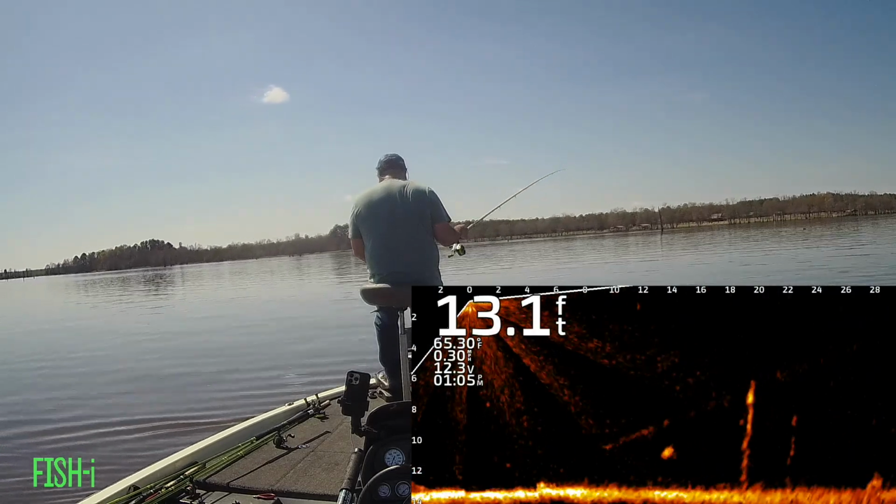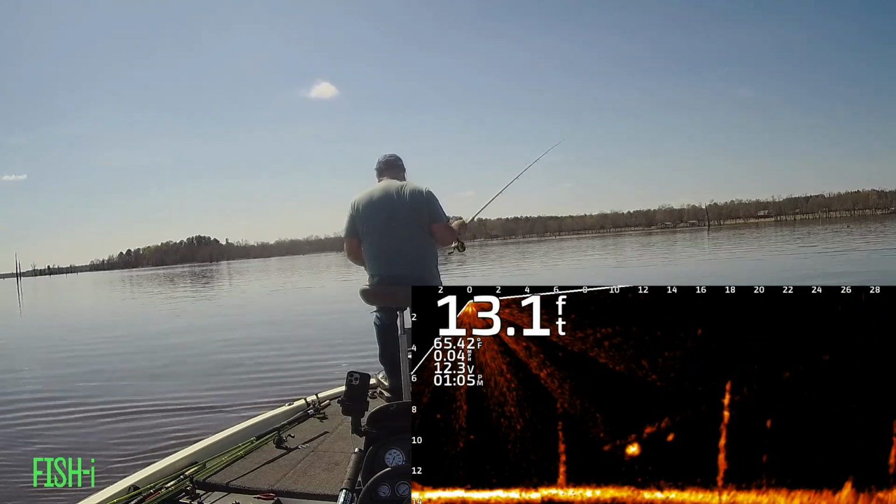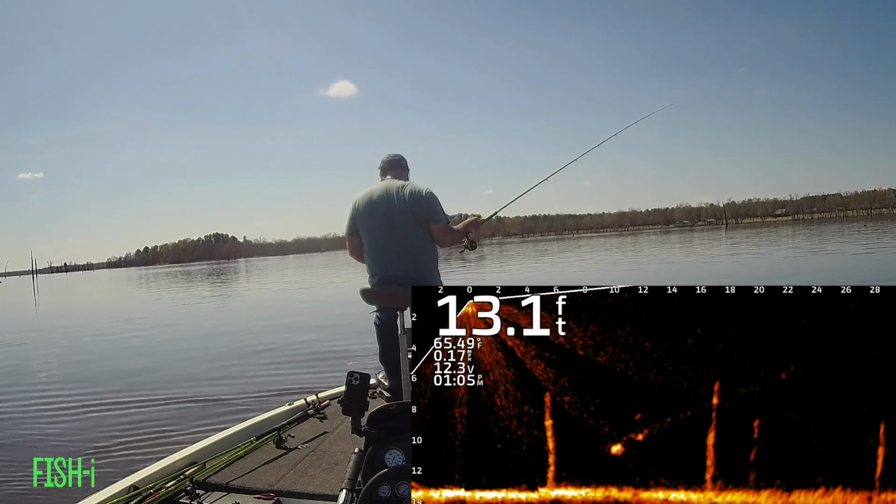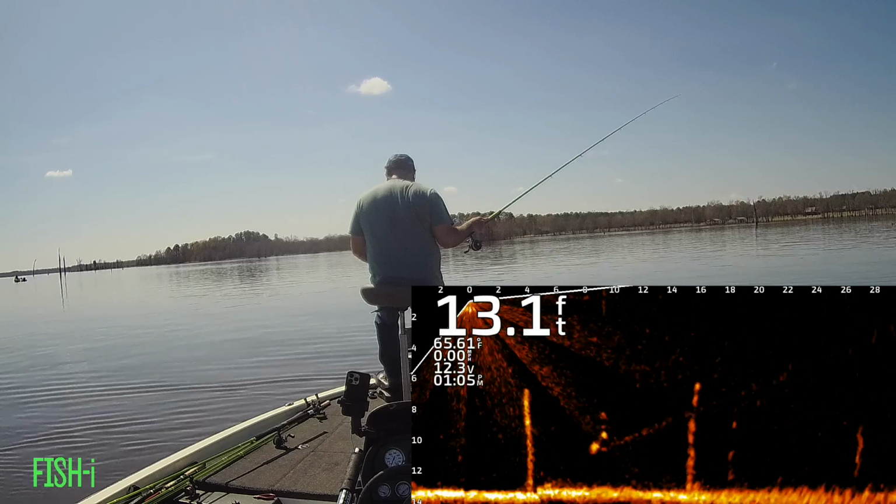Another good looking crappie kind of floating, swimming towards us from one tree to the other, and he kind of stops between them and gives me the opportunity that I need to drop on him, and he can't resist it.